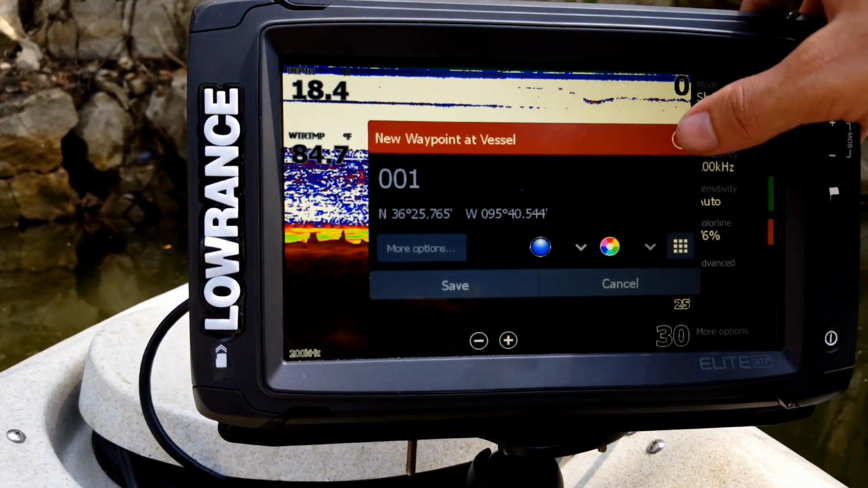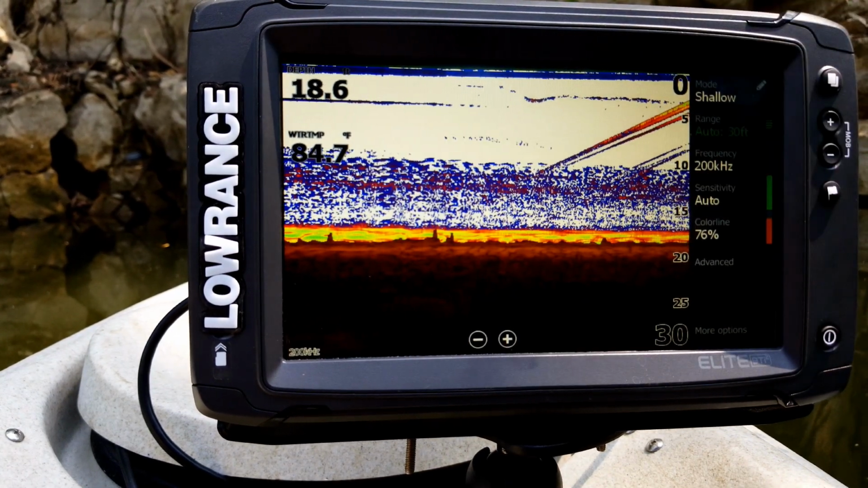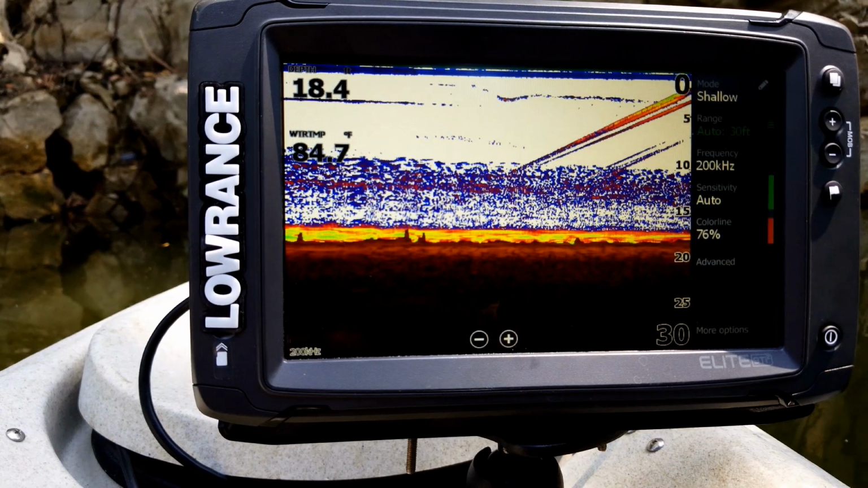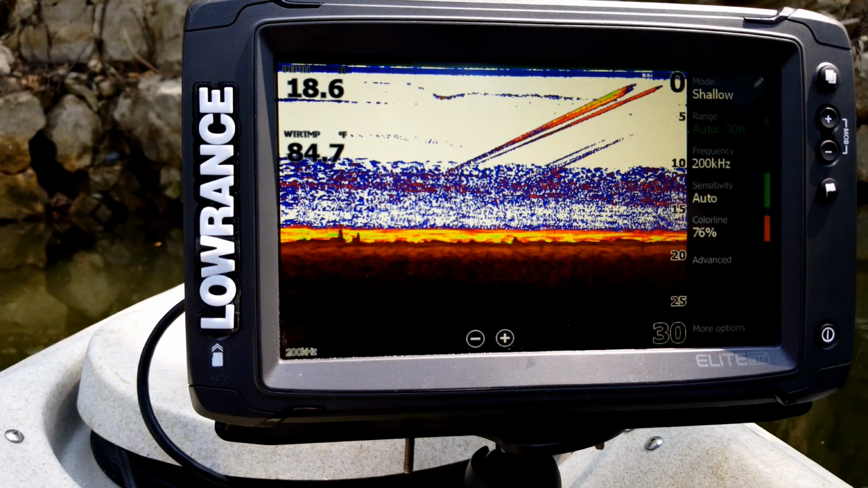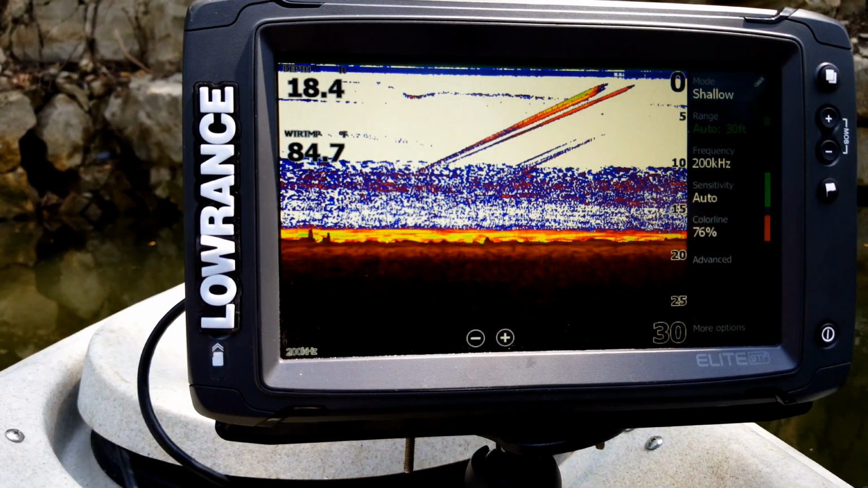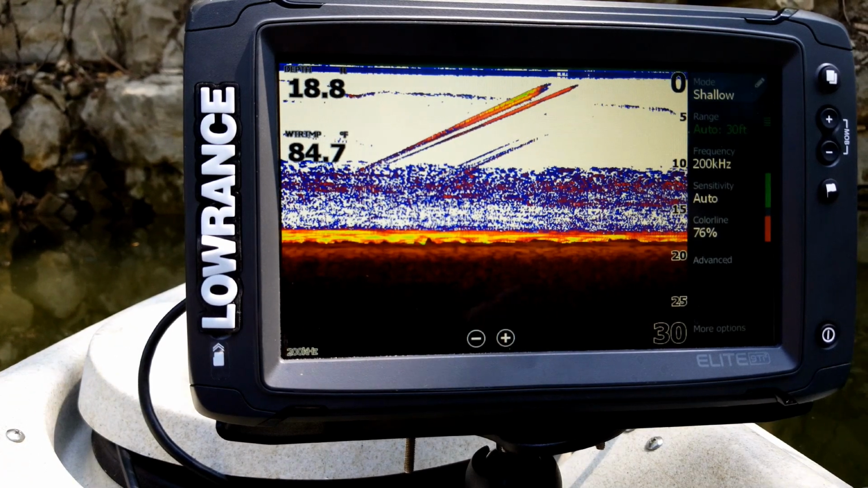Again, I can't say this enough, but I am going to make videos to show all of these individual features on here, and so if you think I'm going too fast, just don't worry. There will be another video to explain it more in depth. I just wanted to show you these basic features on here.